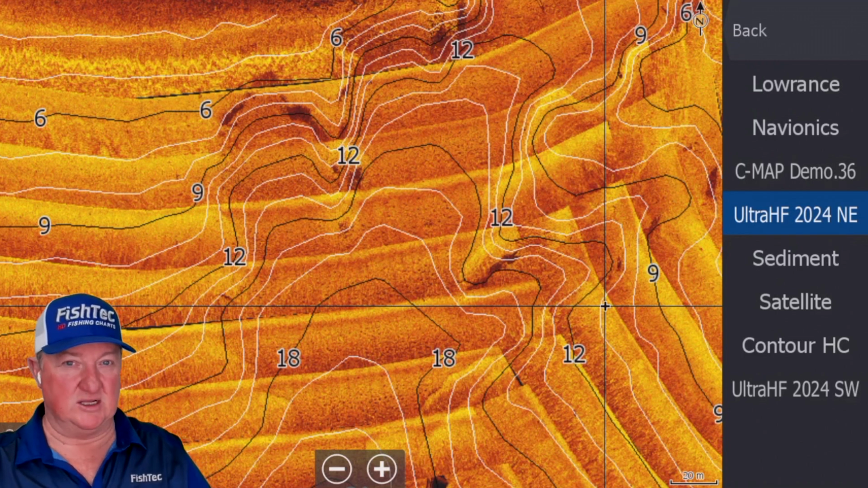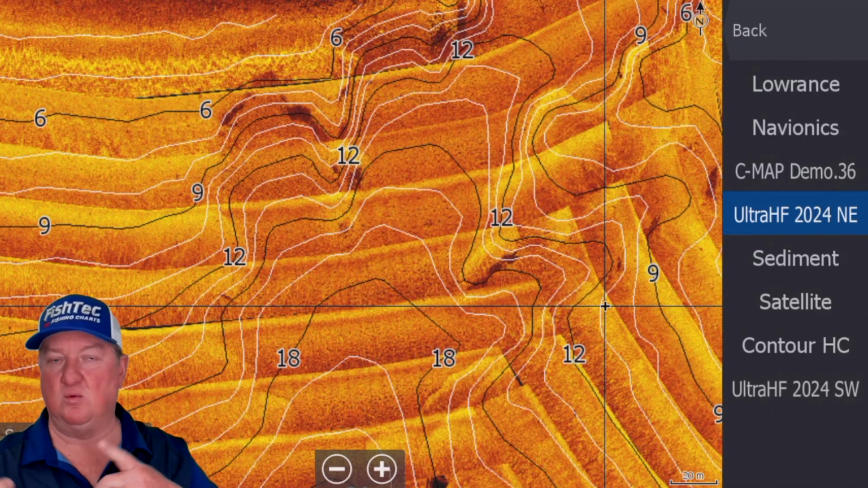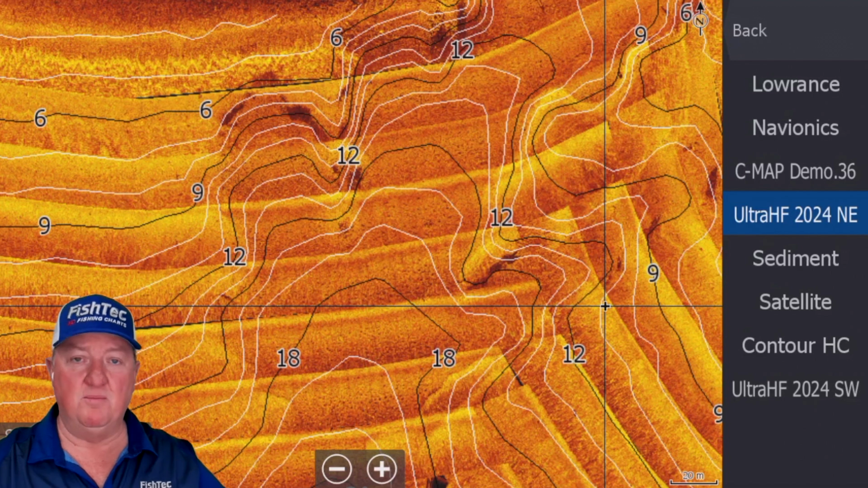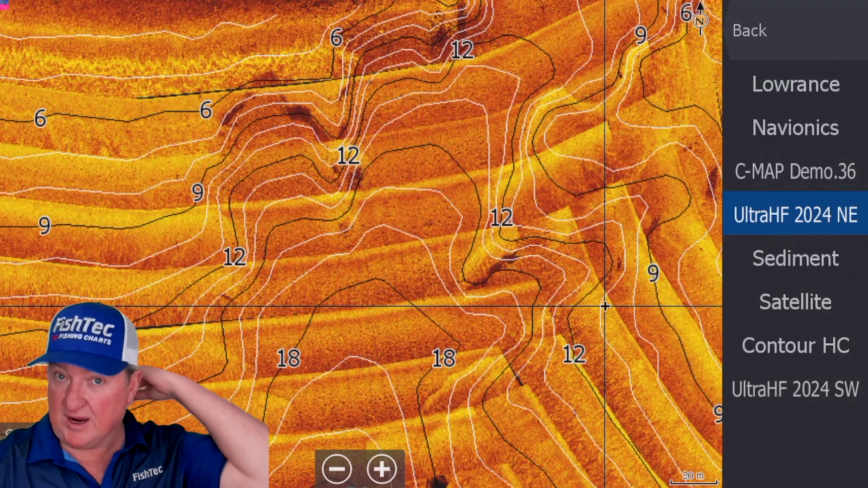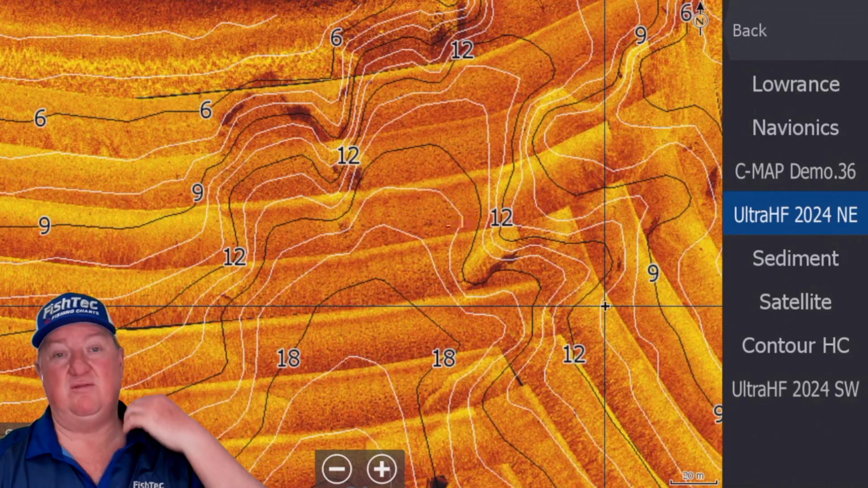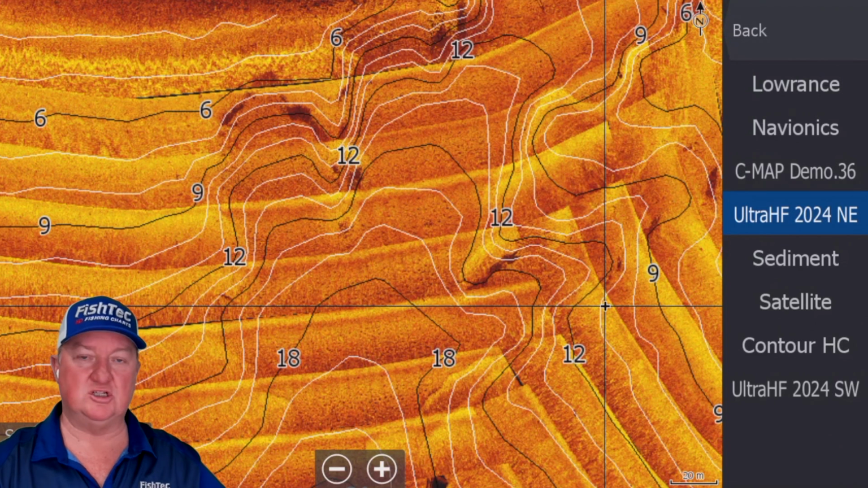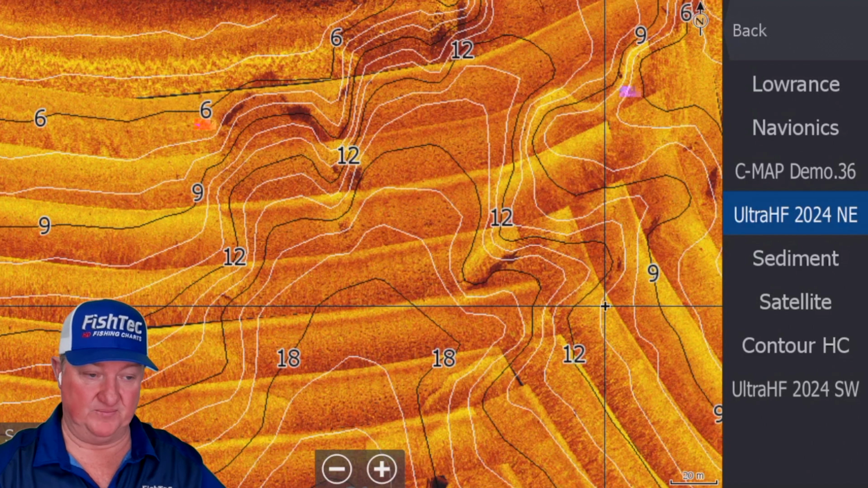That means that's not real data. You weren't there. The computer is guessing what would be the best case scenario, and it will put contours in there for you. A lot of charts that you buy today, in fact all the charts you buy today, have incredibly high interpolation values, which takes away the accuracy.